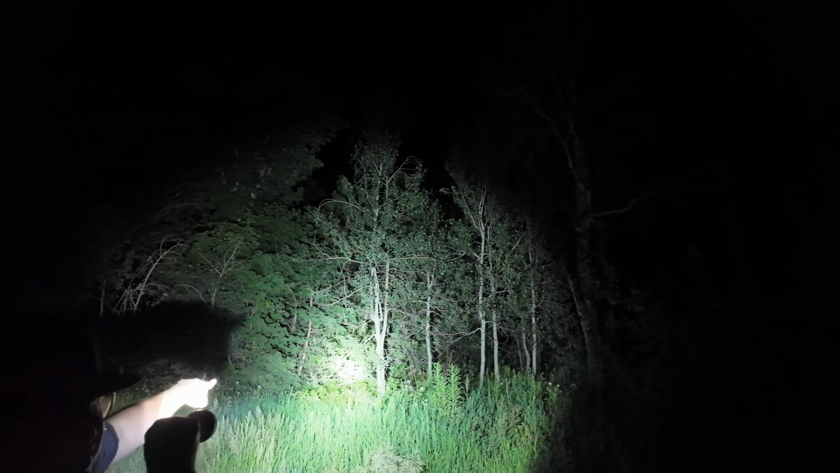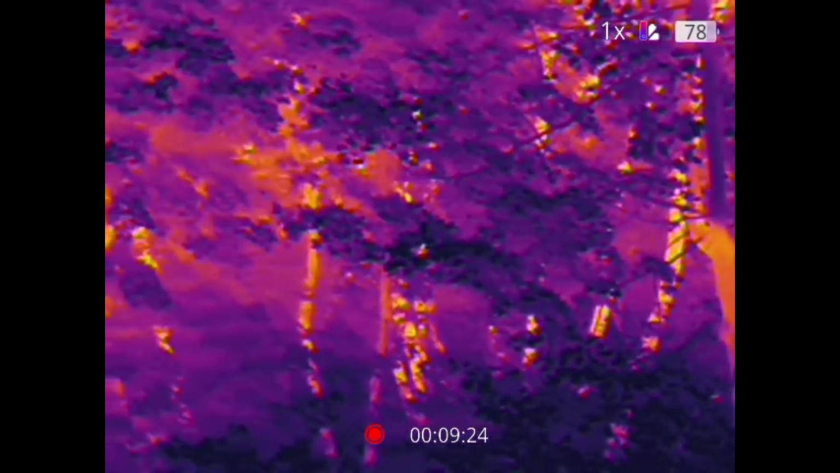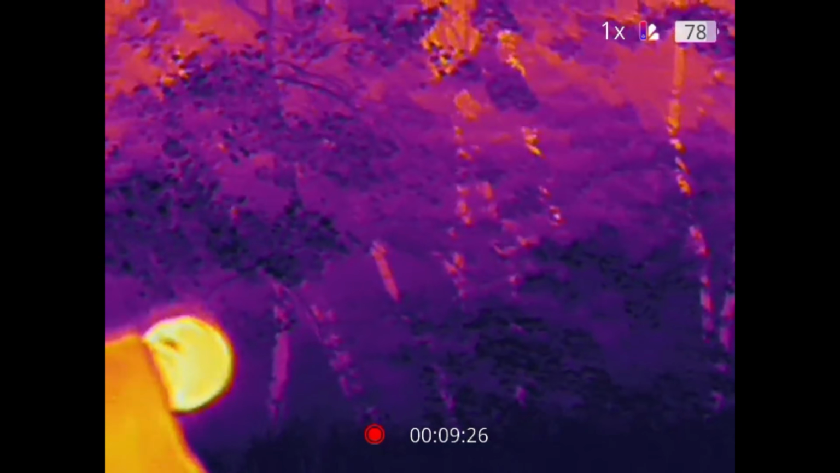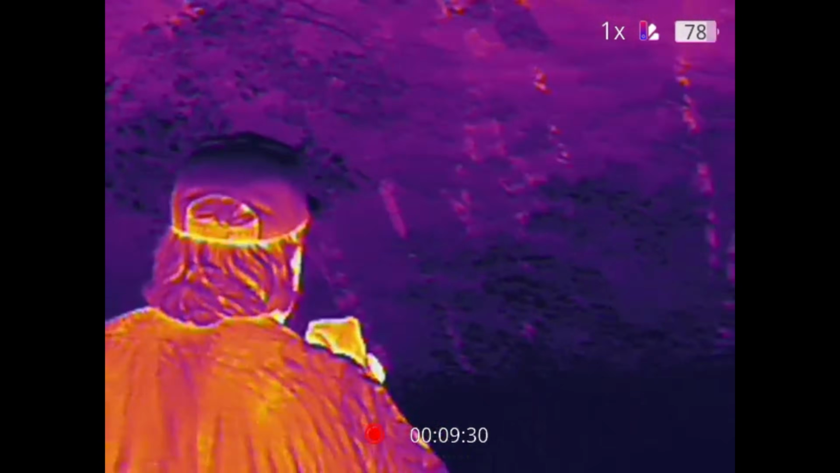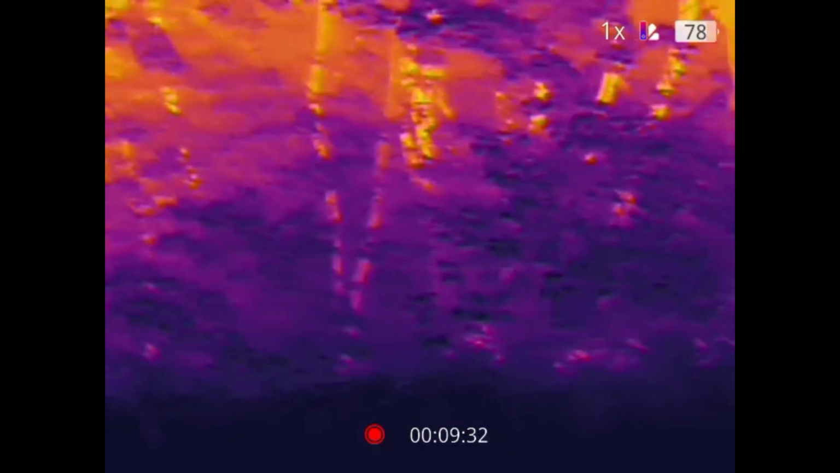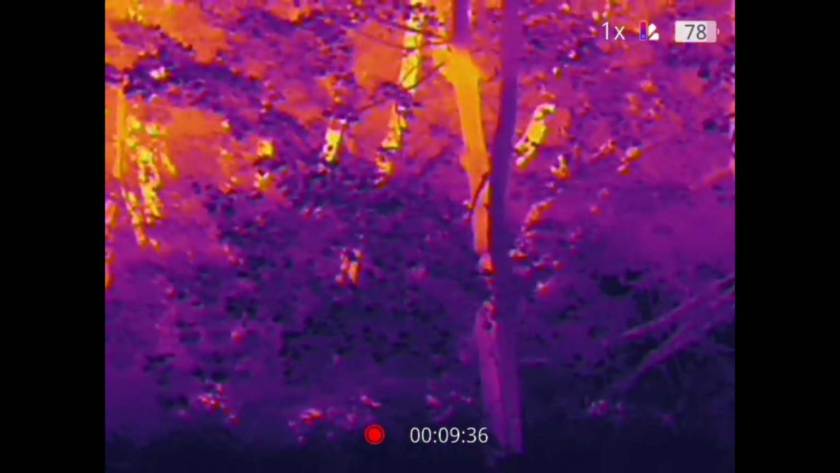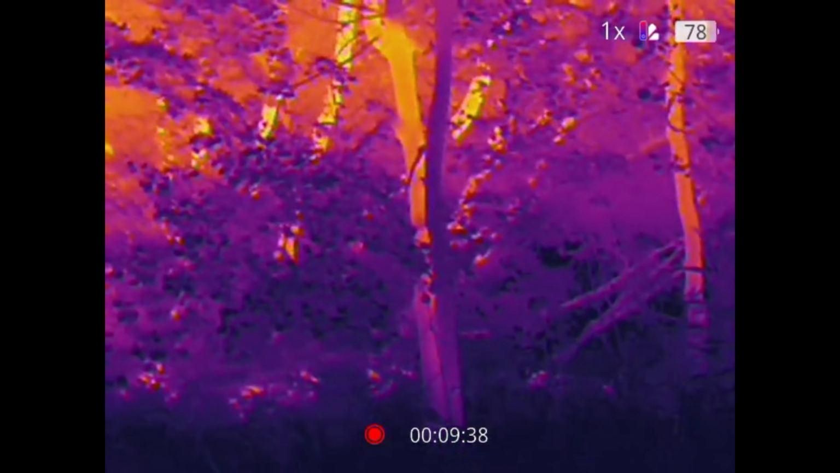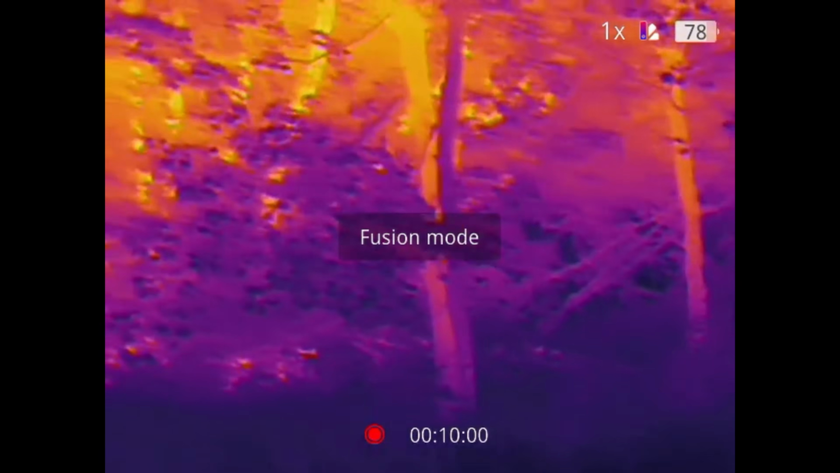Put the thermal right there. You see that moving around? I need to get out of the shot because the thermal's not going to work with me in the shot. Hang on, keep it that same direction. Do you see anything through the thermal? No, I do not. Dude, there's something back there.